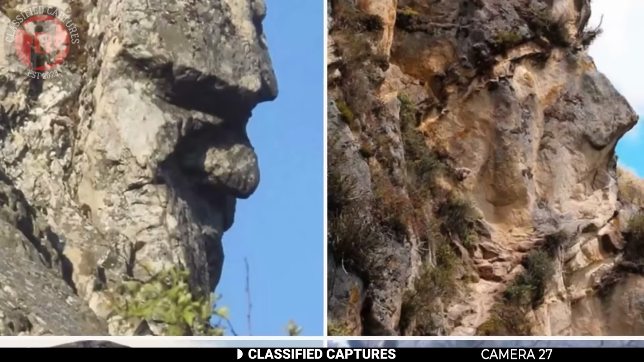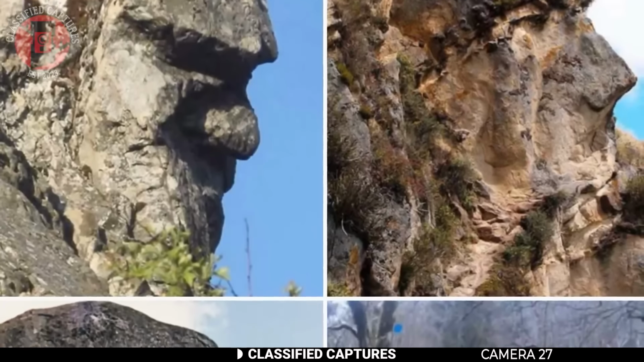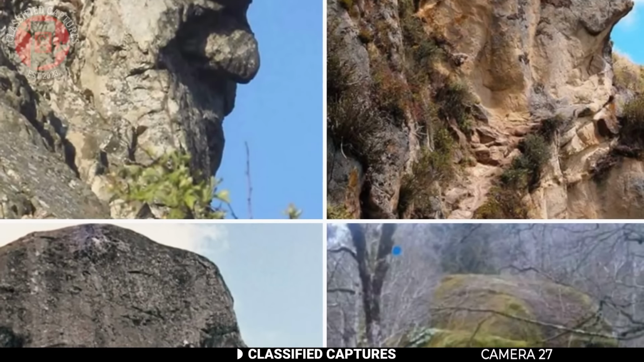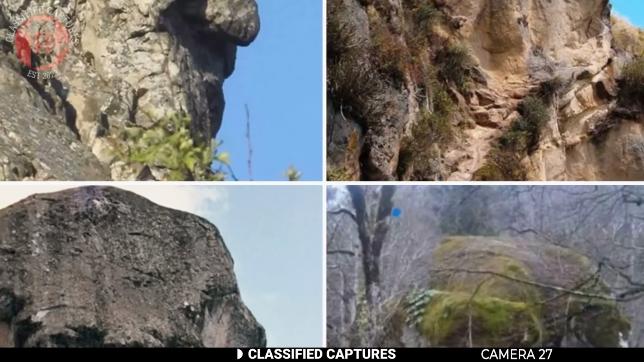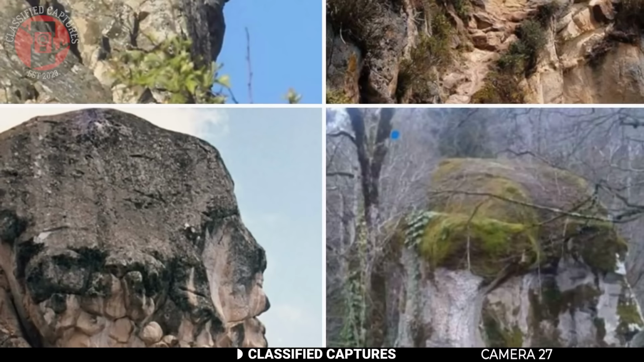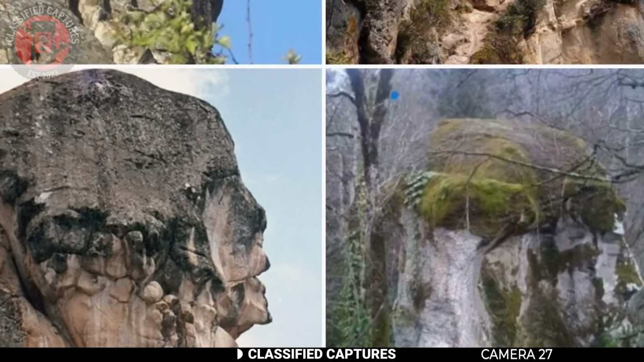One of the most controversial theories online is the petrification theory. People who believe in it claim that many of the strange mountain formations, cliffs, or even oddly shaped boulders that we see today aren't just natural rock, but actually the fossilized remains of ancient beings.